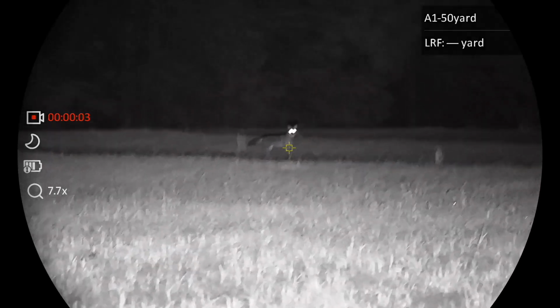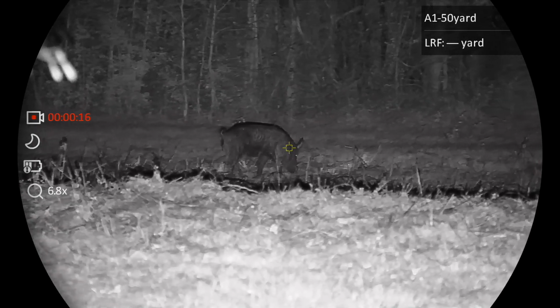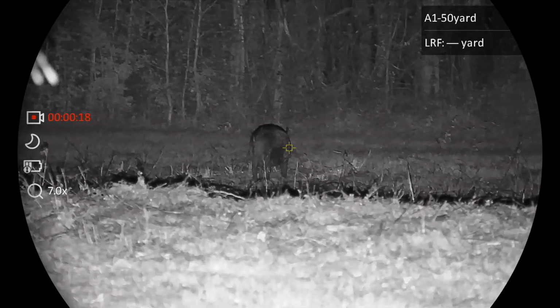You can tell it's considered a little bit higher base magnification. So it's going to have a little bit narrower field of view. So we're going to talk about who that might be good for.